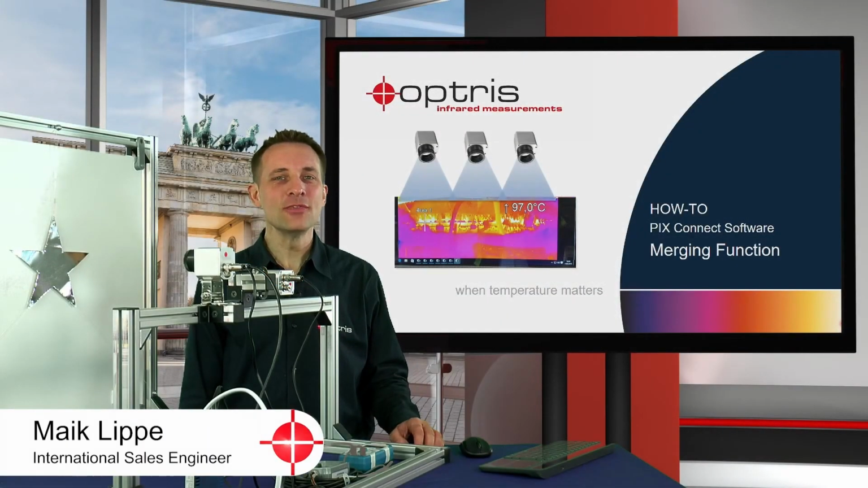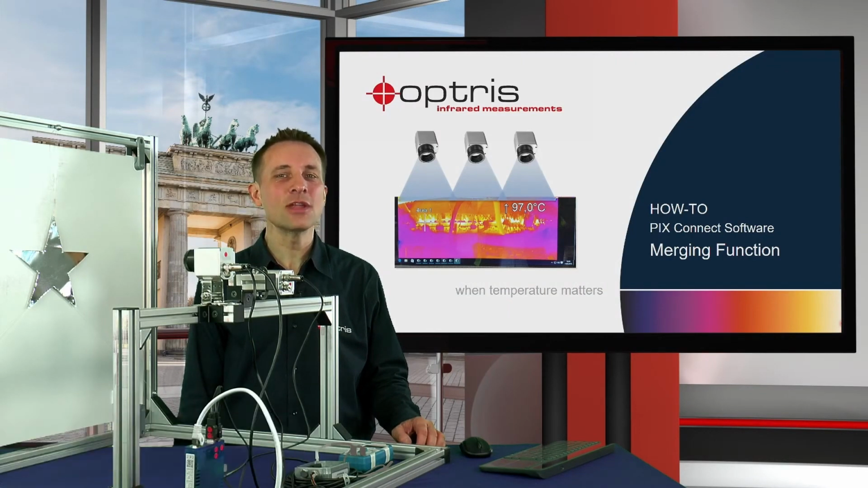Welcome to this how-to video. With this video we have a look at the merged mode setup in the PIX Connect software.